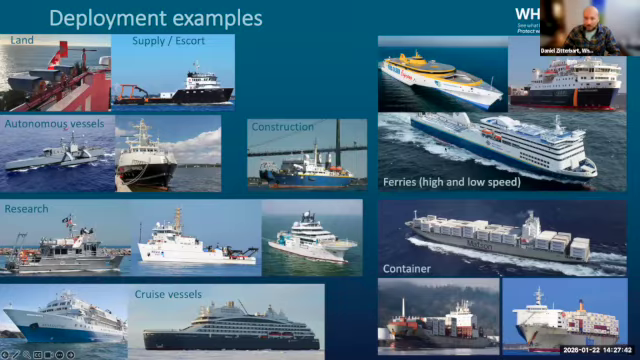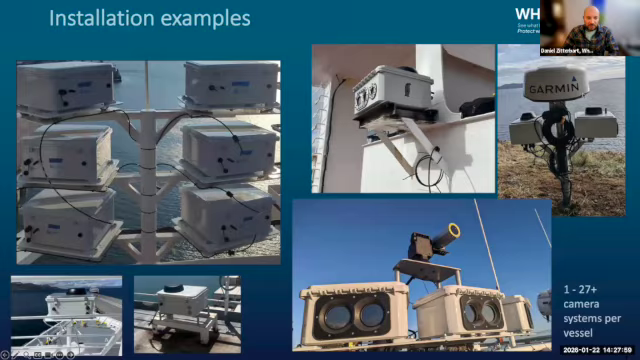Lawrence, at about 18 knots. And for about 2 years, we have equipped a few container vessels, I think almost up to 10 by now, with that technology. So we have experience operating this on very large vessels as well. The deployments usually look something like this. You have one of our camera boxes with 2 thermal and 1 color camera.